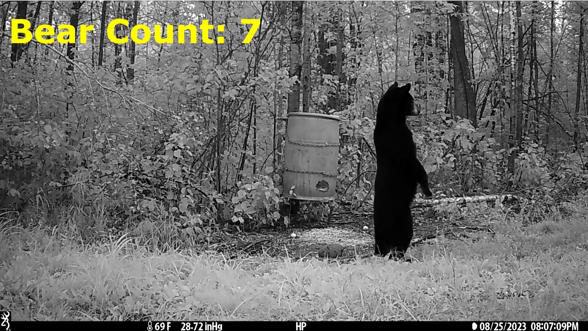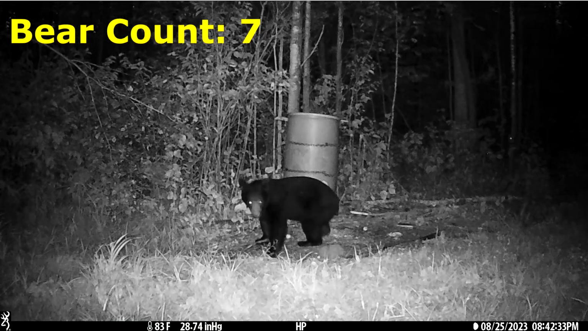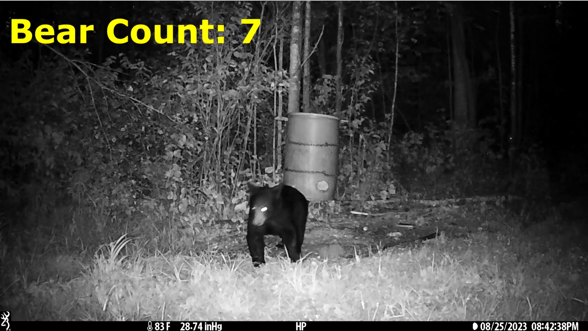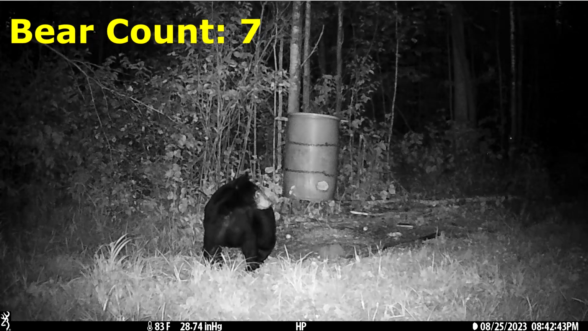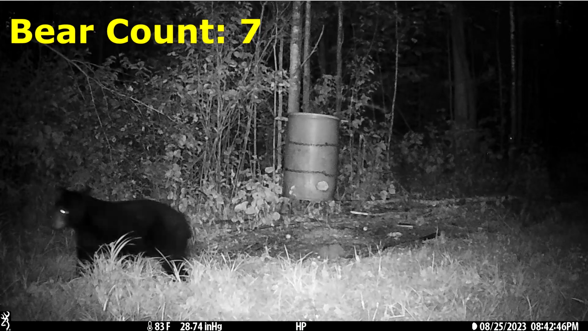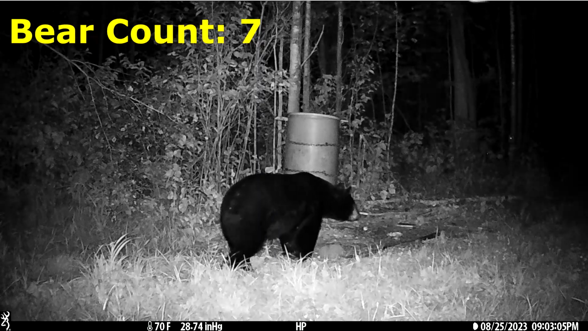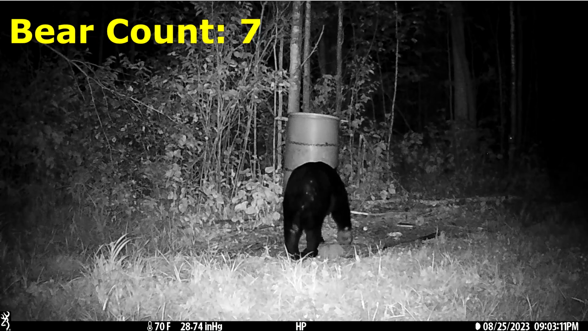Then later that evening on the 25th at 8:07, bear number 7 shows up. They get comfortable for about 35 minutes, and then they leave at 8:42. 15 minutes later, at 9:03 on the 25th, that large male shows up again, and he stays until about 9:31.